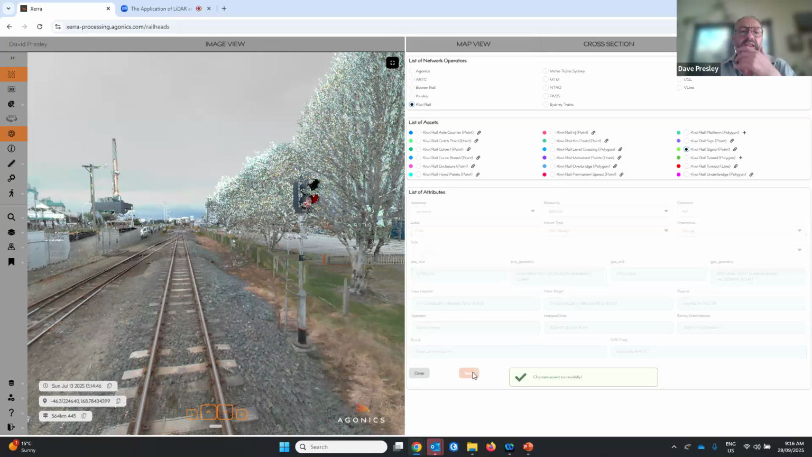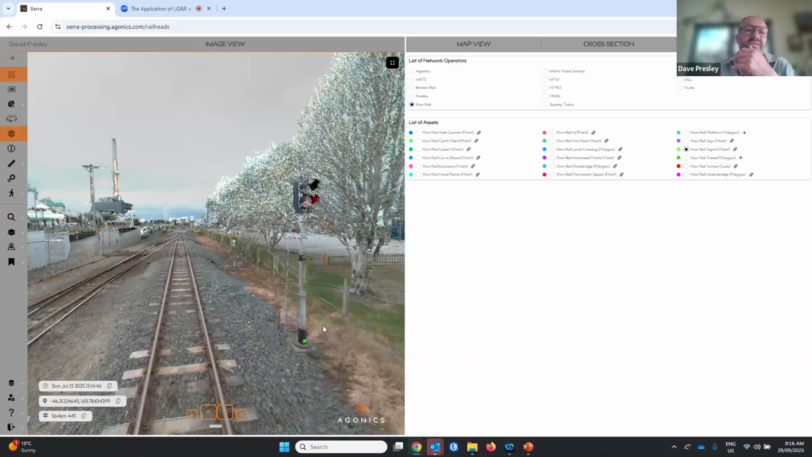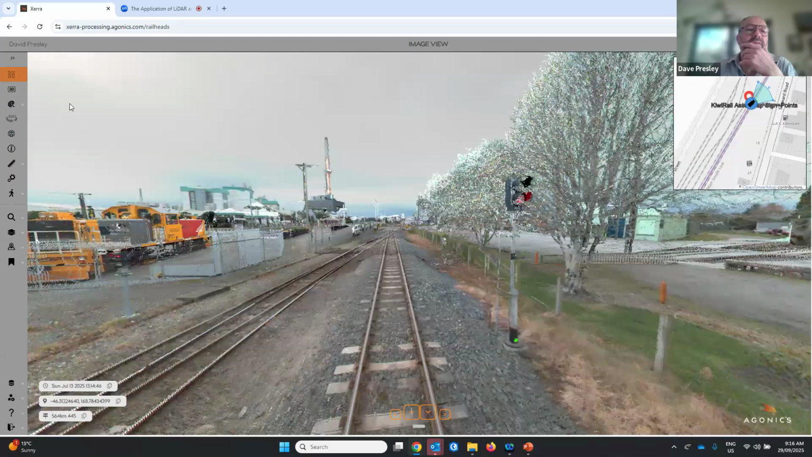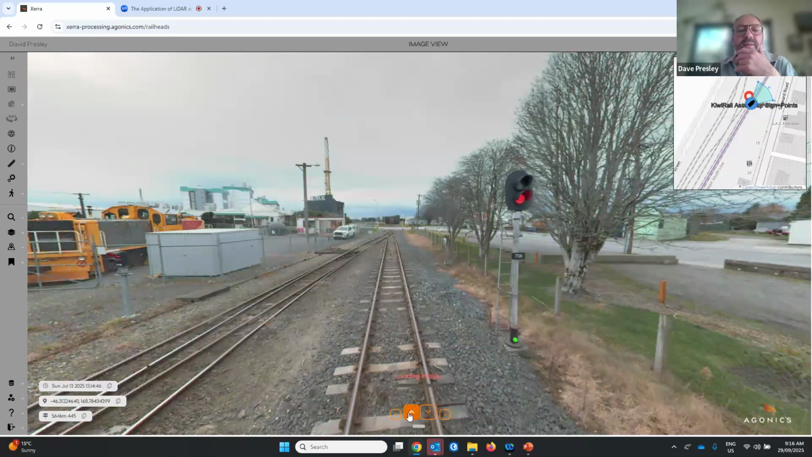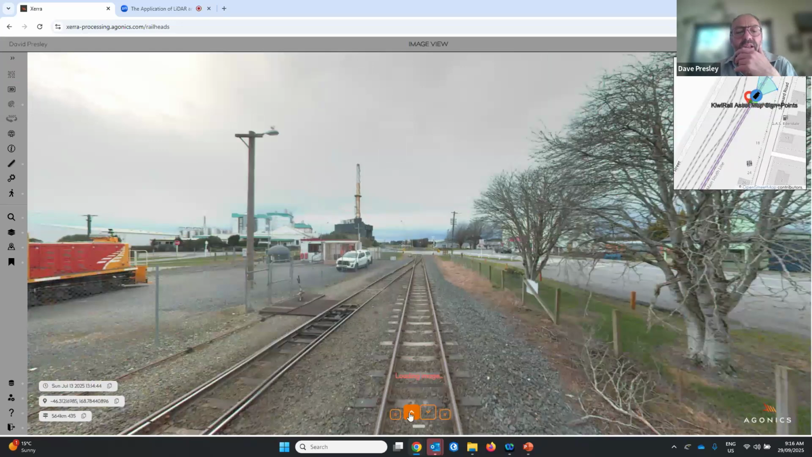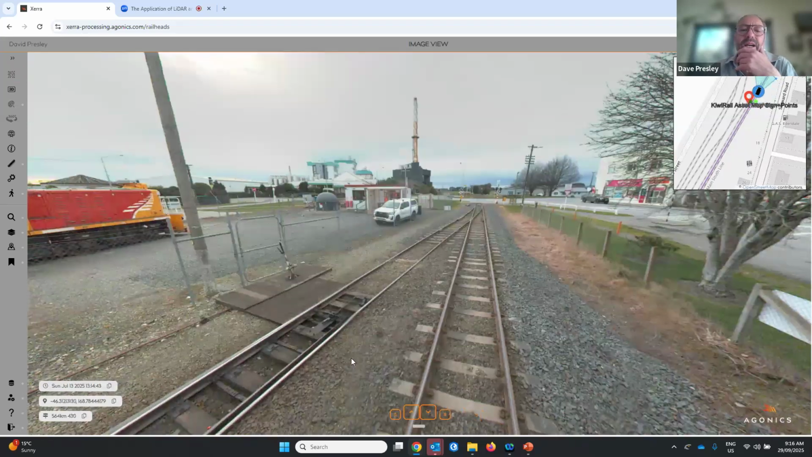Now, if I hit save on that, what this has done is save that asset into a database that now exists with accurate NZTM coordinates and features such as signal label and signal facing direction that the client, in this case KiwiRail, has said is important for it. If I move on, just as another example, in this way, this is how a database can be built up.